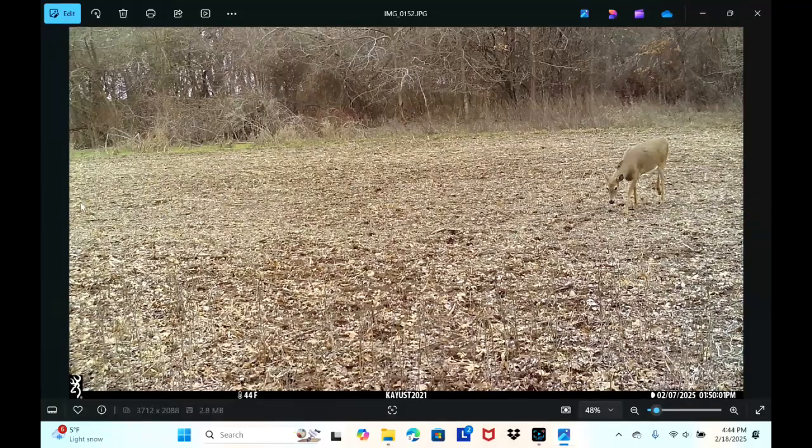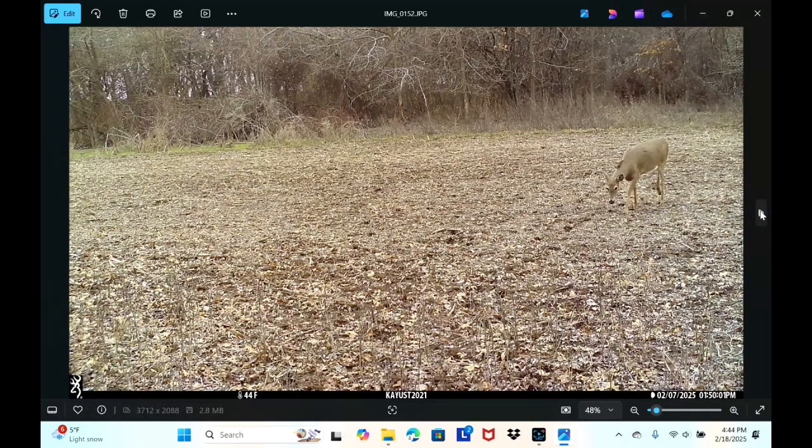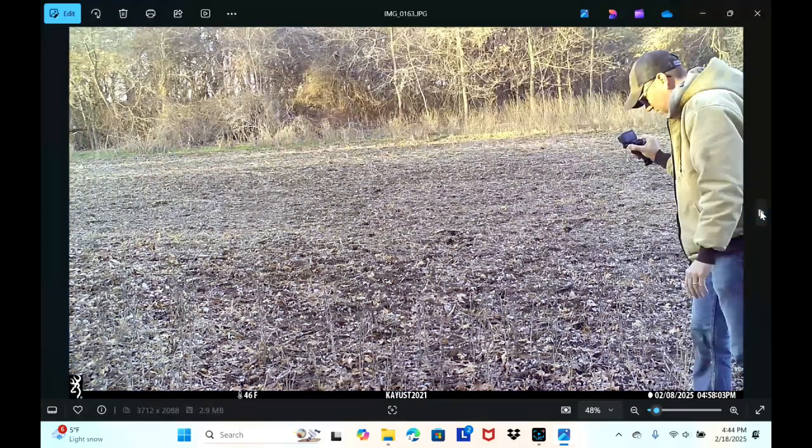Moving through. There's a buck there. You see that? I think so. I think it's just brush in the background. I thought it was an antler, but I think it's just brush. Yeah, it was brush. Does. More does. Lots of does in here. Hey, we know that guy.